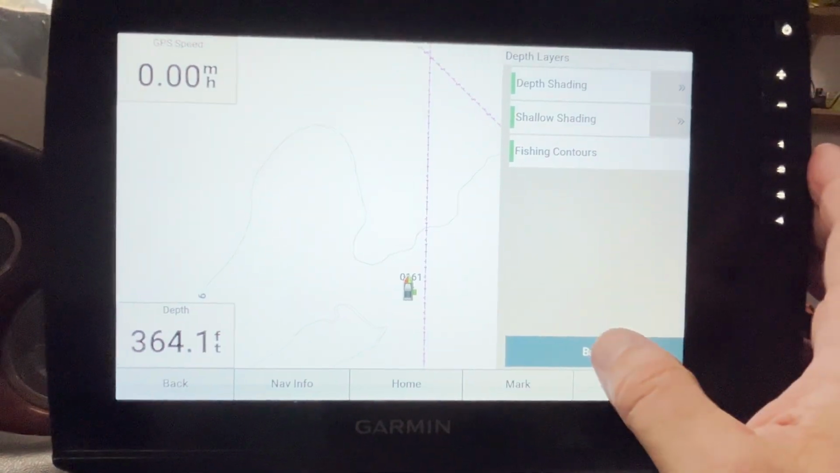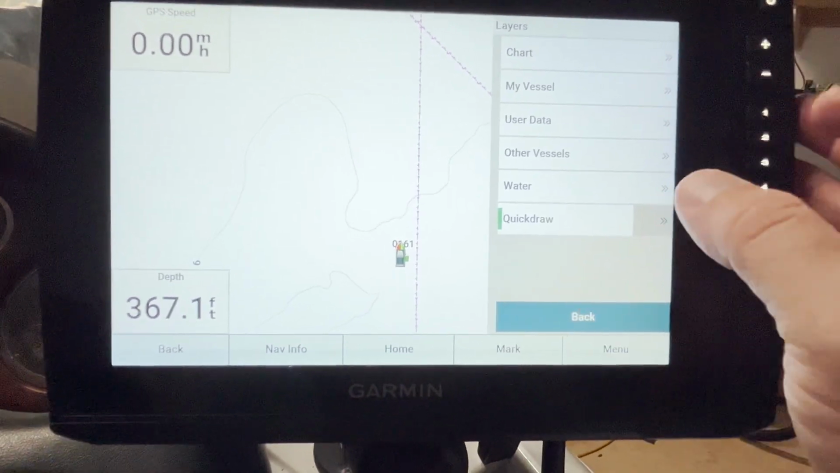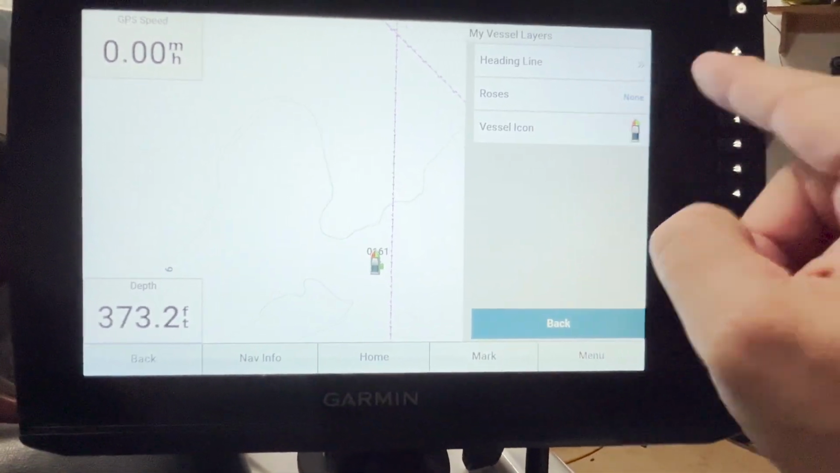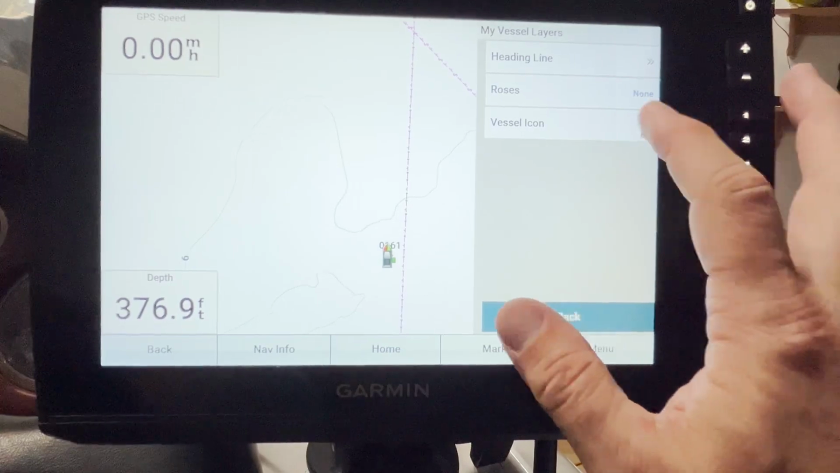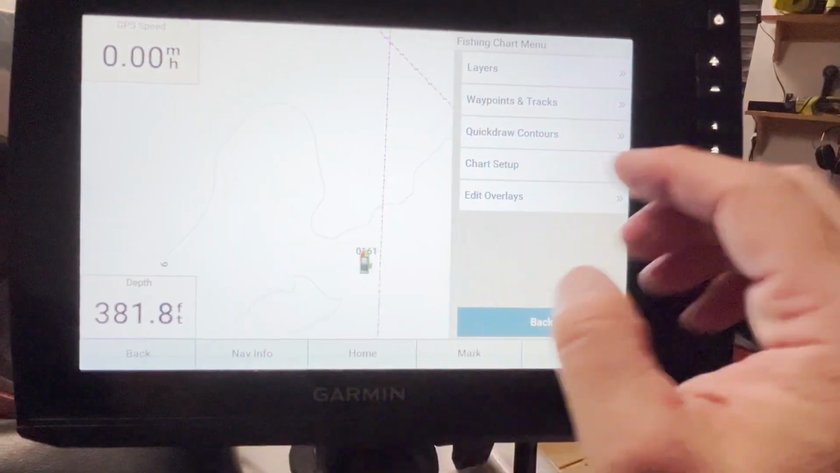I've gone over that in a few other videos, but I wanted to point out that this layers area for your fishing chart is very useful. You can also go in here to My Vessel and turn on your heading line, your compass rose, and change the size of your vessel icon. I know some people have asked how you make that bigger or smaller. You can do that right there. And this is also where you would turn on and off or edit this overlay data.